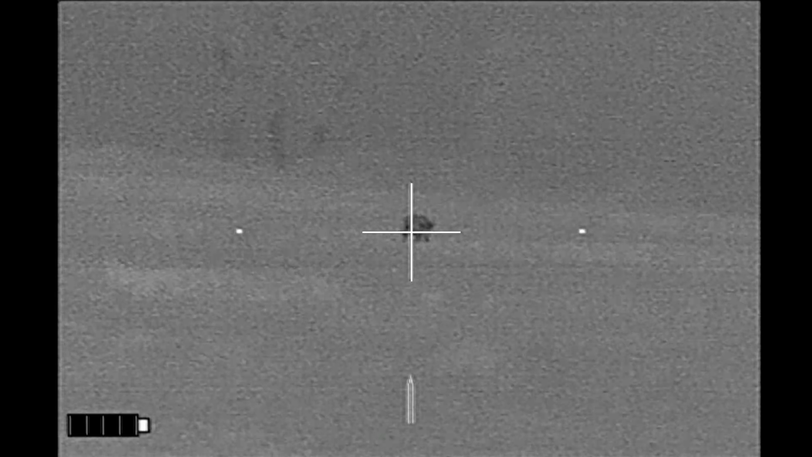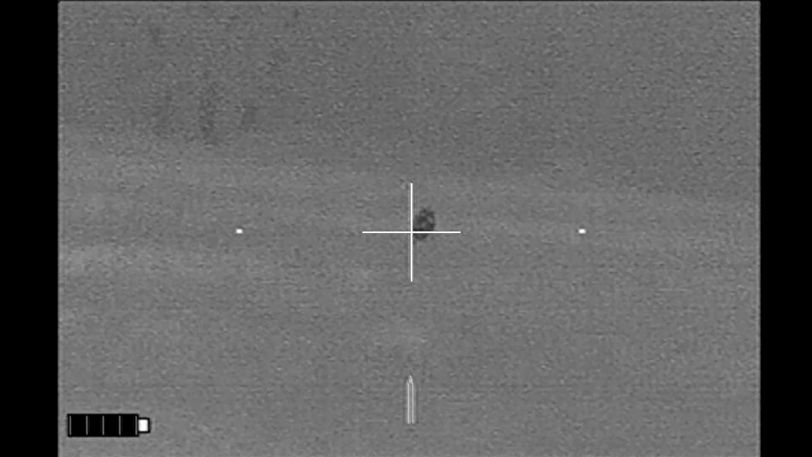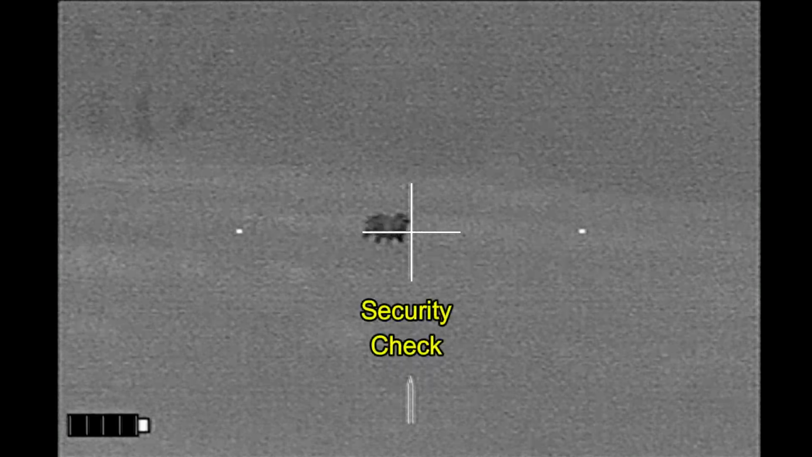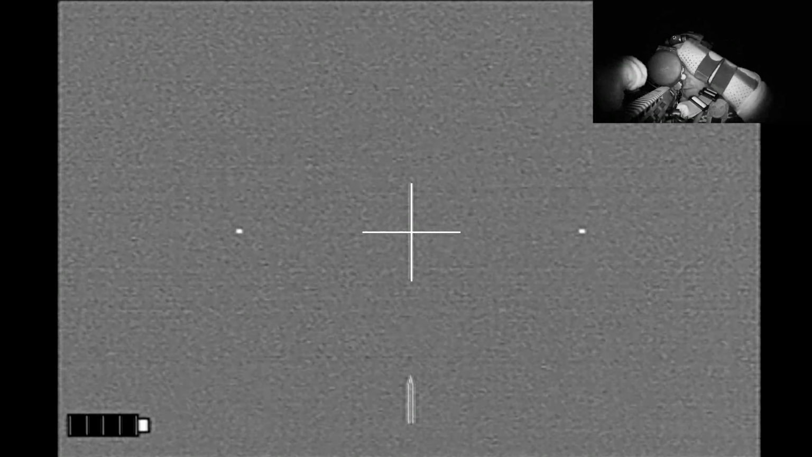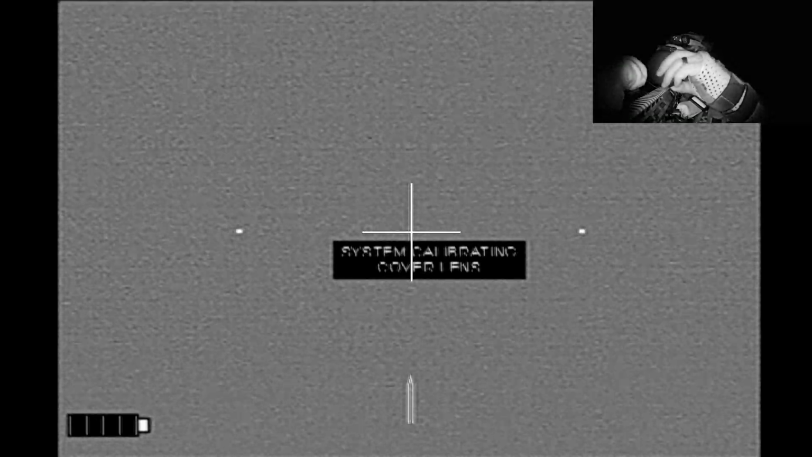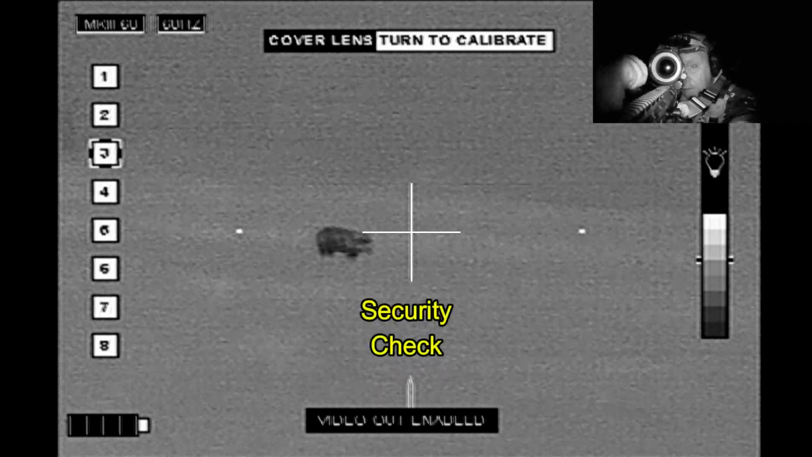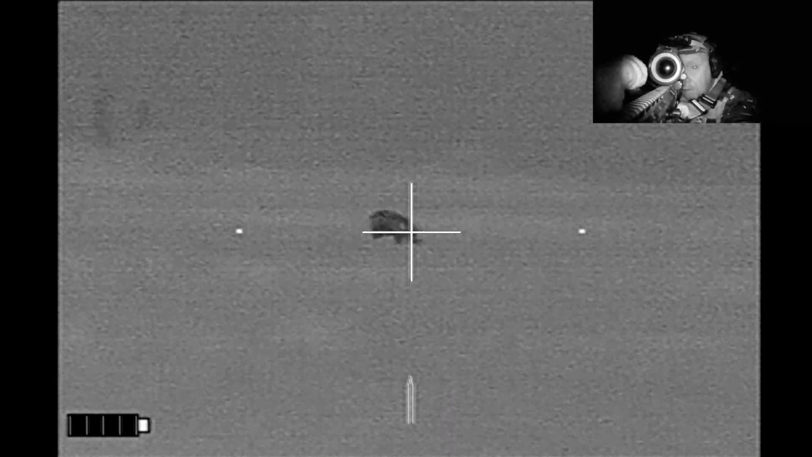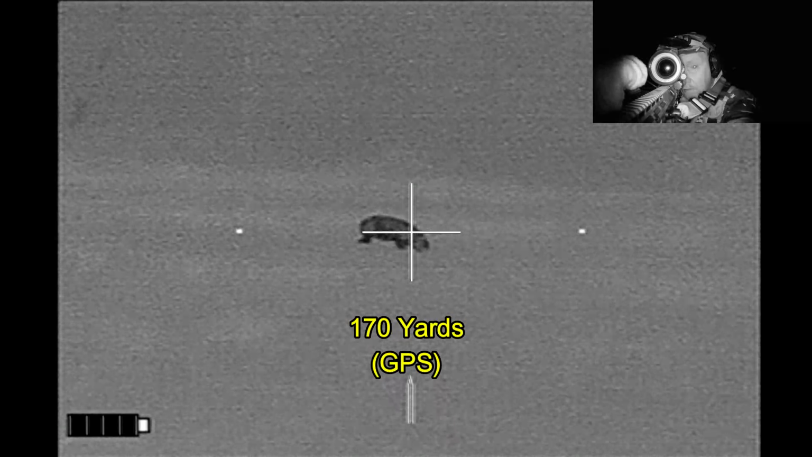And as he does so, I notice he's coming towards me, so I decide to wait and see what happens. And then he starts doing his security checks. That does not bode well for me with him being downwind, so I go ahead and nuke my scope one more time. I see him do another security check, so he's pretty skittish. I'm going to go ahead and get settled on my rifle. All right, here we go.